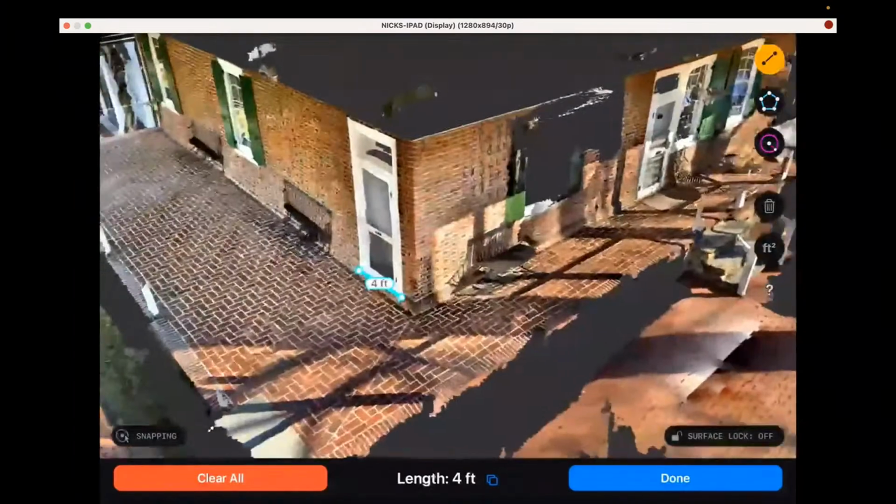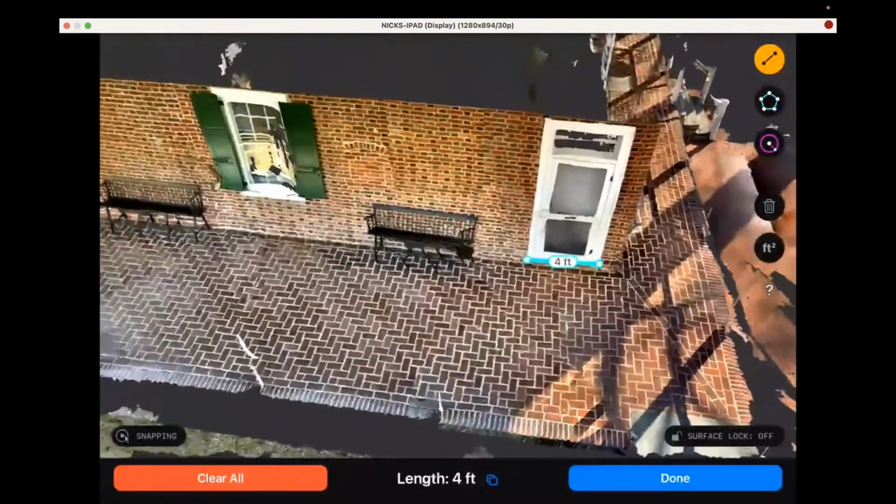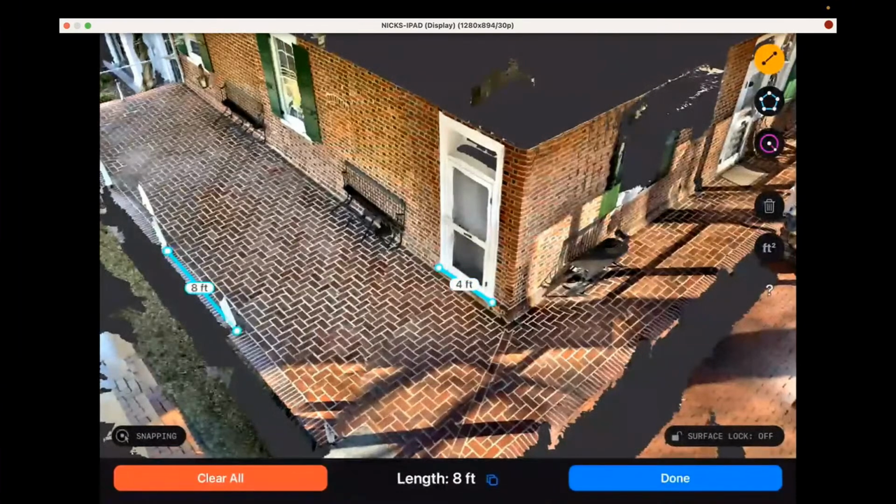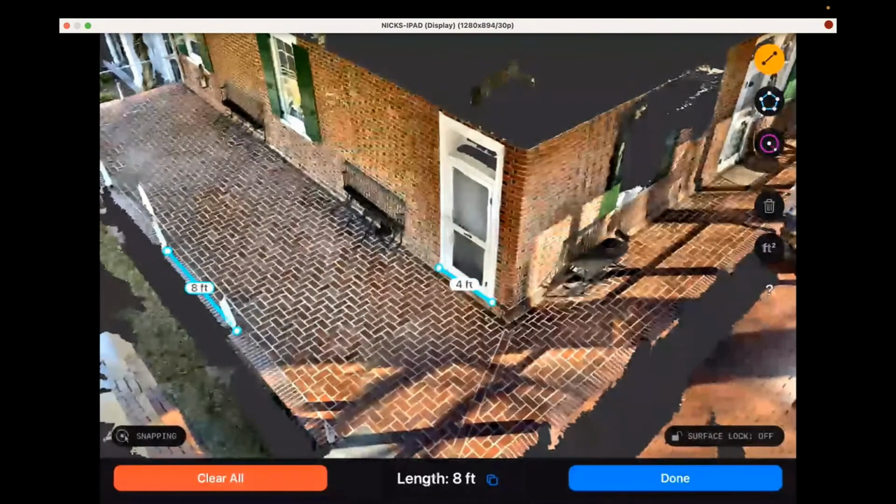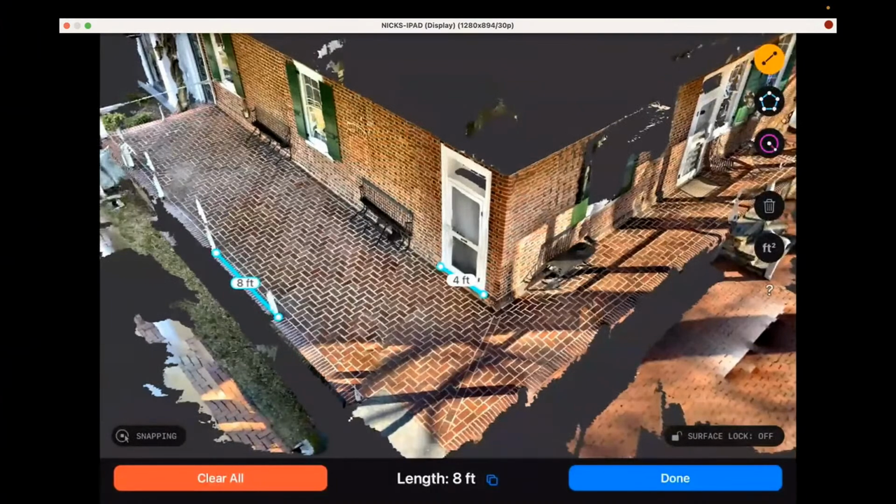And then I could test anything else that I'd like to check. So for example, the distance between a couple of these posts on the patio. Okay, so those are 8 feet apart. So right away, I'm already getting a lot of information from this. Even before I've put it into a 3D app or Unreal Engine, I can already do location scouting with this. And so that's really handy.